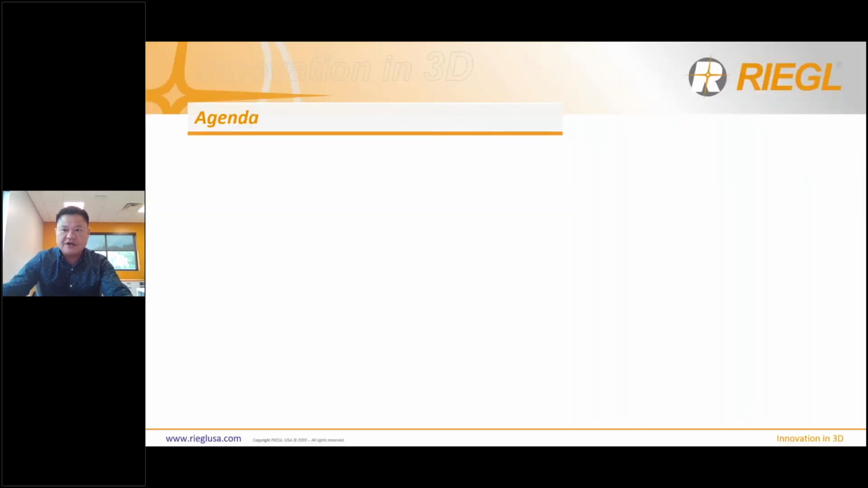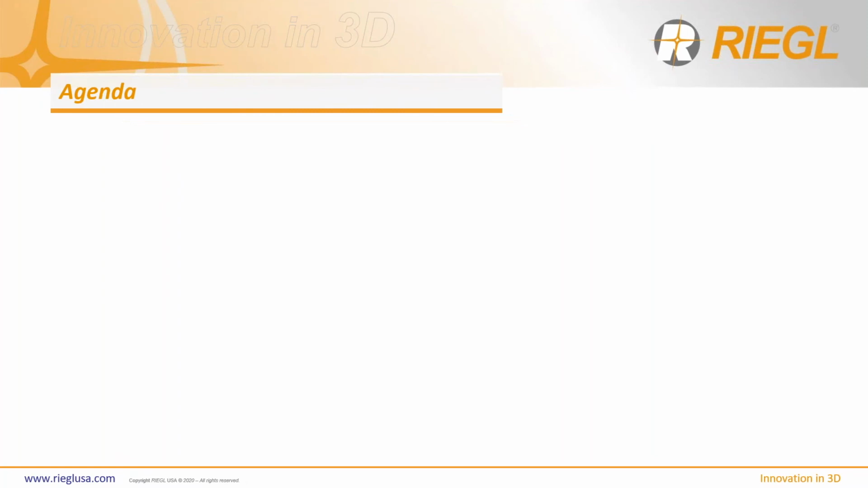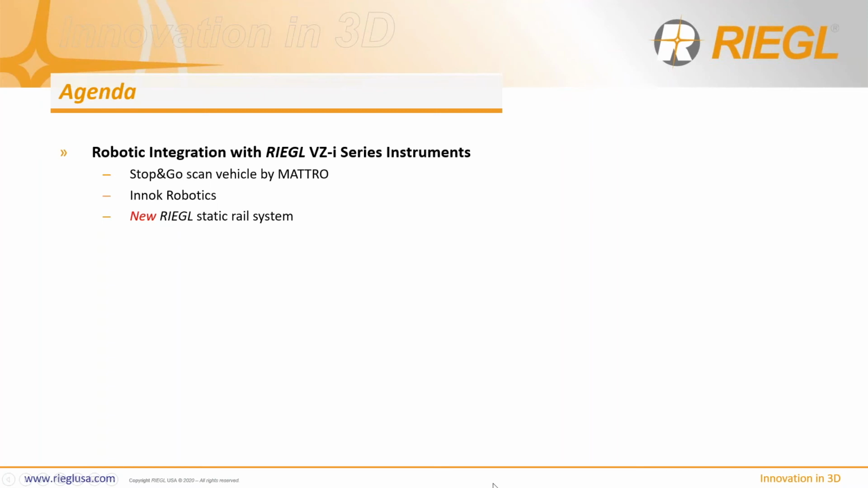We'll start out with the agenda. Robotic integration with the VZ I-Series instrument. We have really been testing a lot of robotic platforms to increase productivity, increase safety, and make data acquisition much more efficient to carry out larger projects.